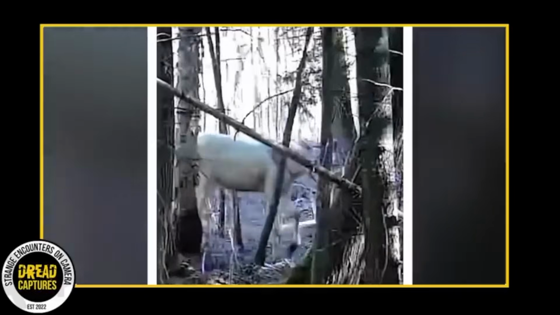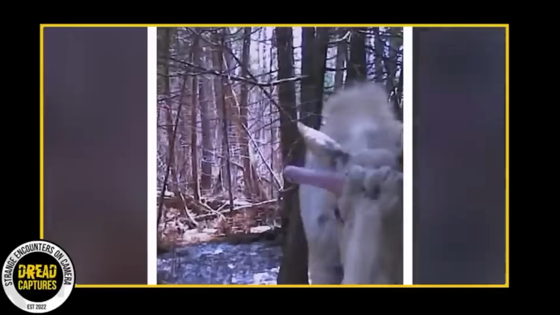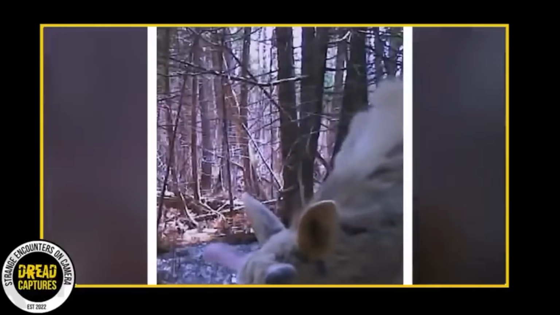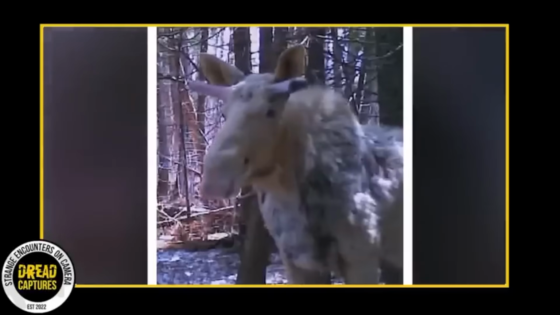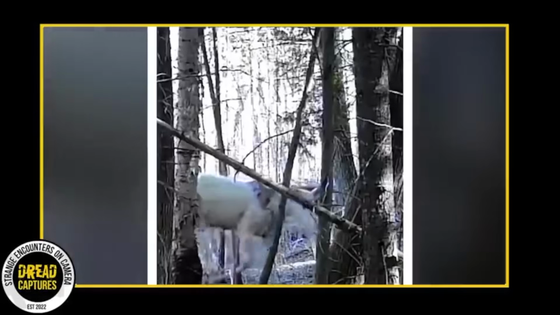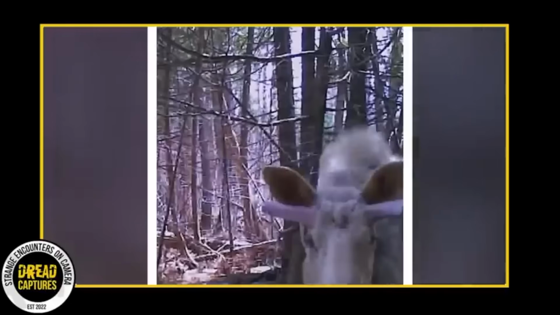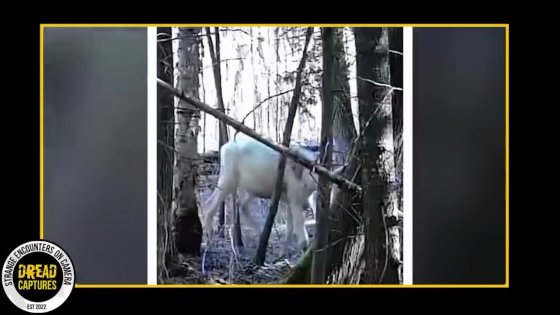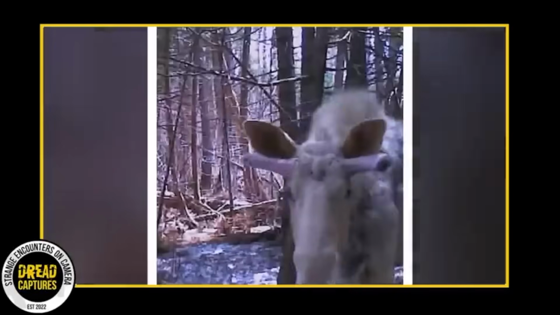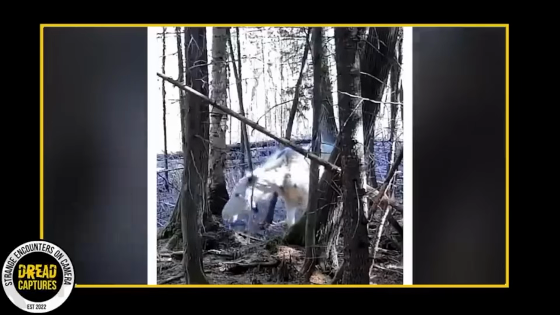This trail camera snagged a rare sight. A spirit moose sauntering nonchalantly in the forest. Spirit moose, also known as white or albino moose, are not albinos but rather a variant with white fur, a result of a rare genetic mutation called leucism. This condition, unlike albinism, does not affect the animal's eye color, which is why many spirit moose have normal colored eyes. They're extremely rare, spotted sporadically across North America and Scandinavia, particularly in Sweden.